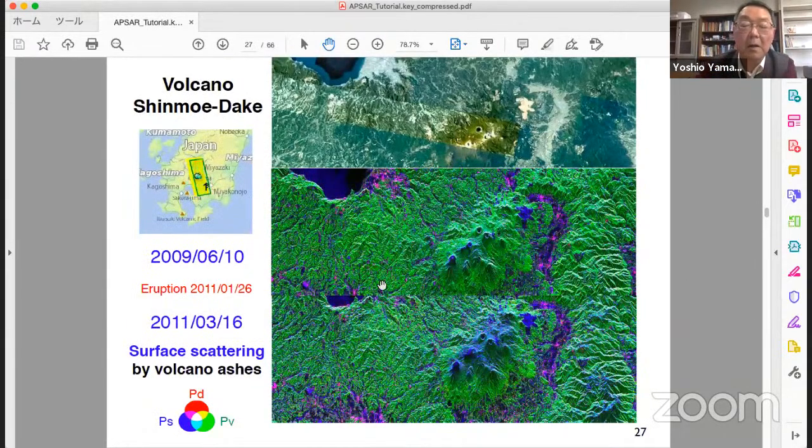Surface scattering, PS here, this blue comes from volcano ashes after the eruption. The eruption occurred here, Shinmoedake volcano, and volcano ash spread like this. I think Indonesia has a lot of active volcanoes. It may be effective.